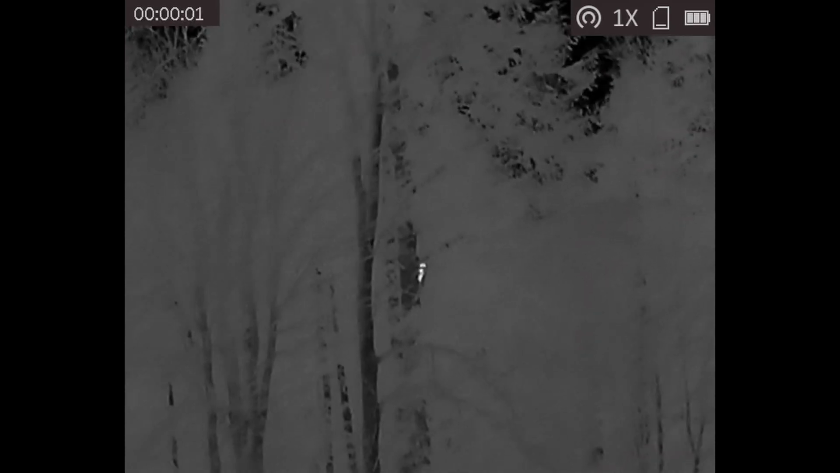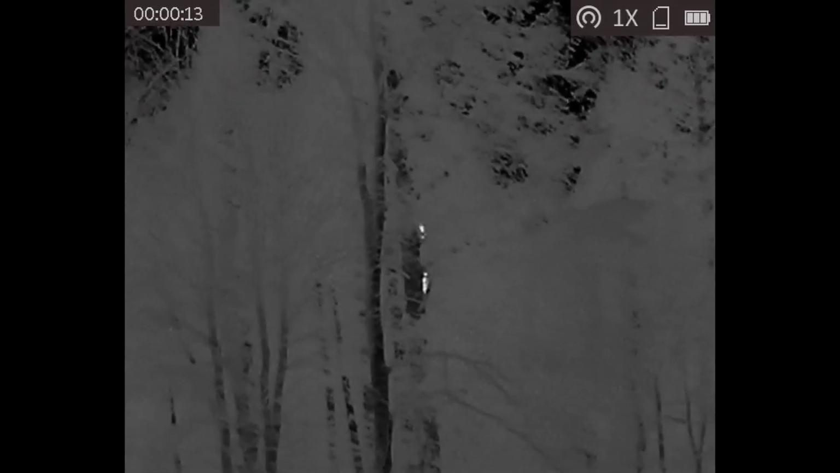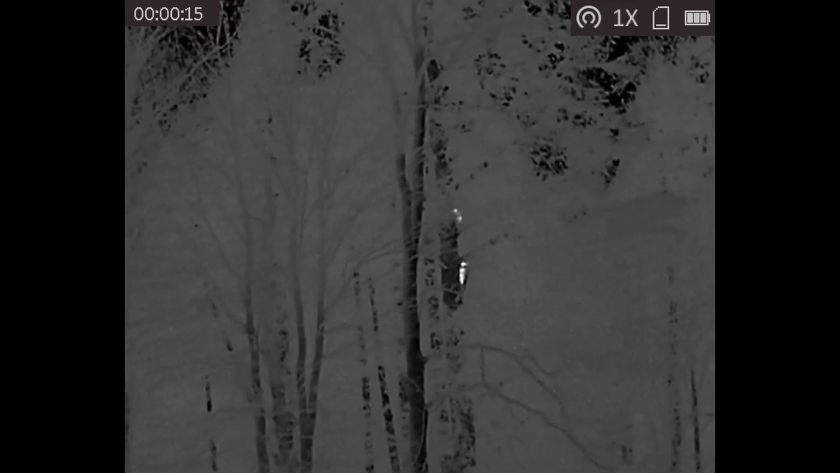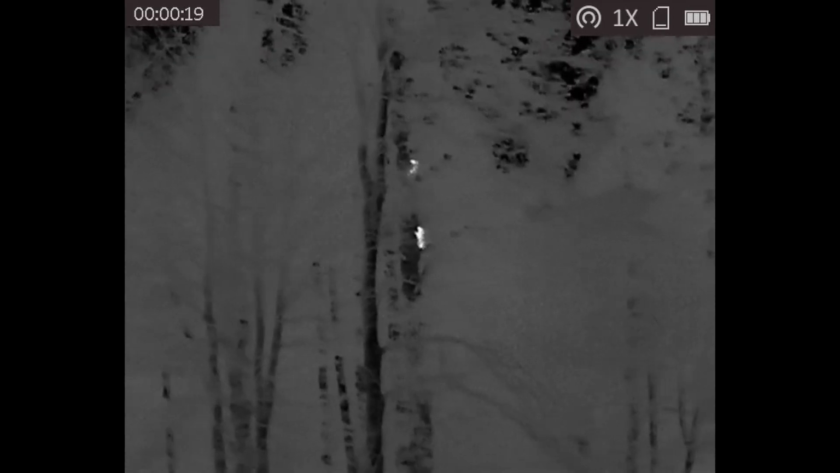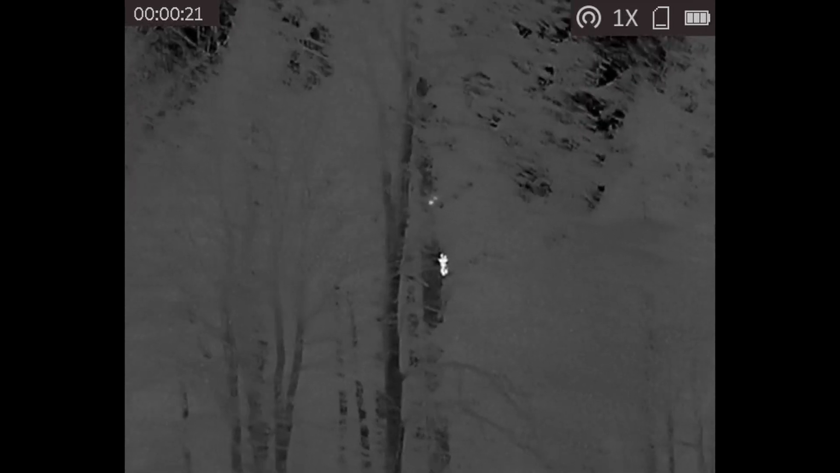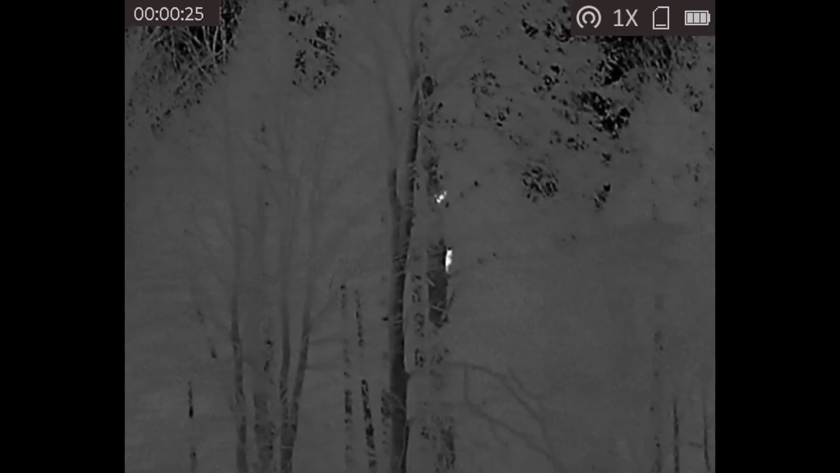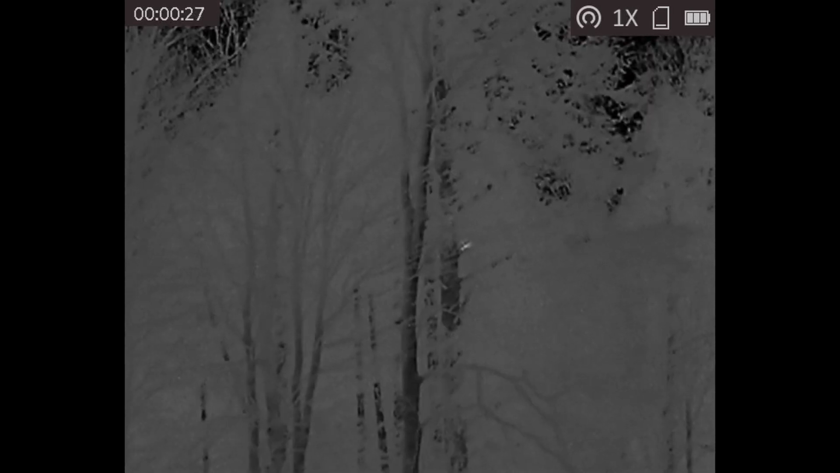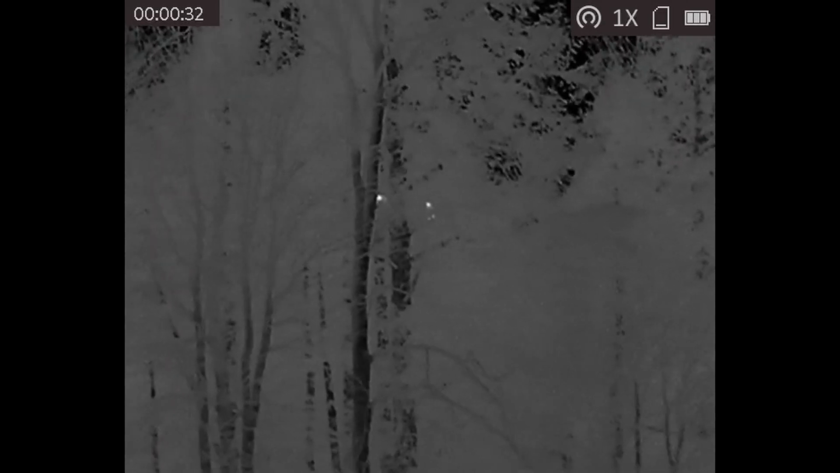Here's another pair. This is a pair of raccoons. We actually found them up a tree, and it's pretty cool because you can actually pick them through the trees. I'd say that these guys were probably about 150, maybe 200 yards. Probably closer to 150 yards though. Yeah, the branches and stuff kind of hide them at different times, but you can still pick them out through the trees.